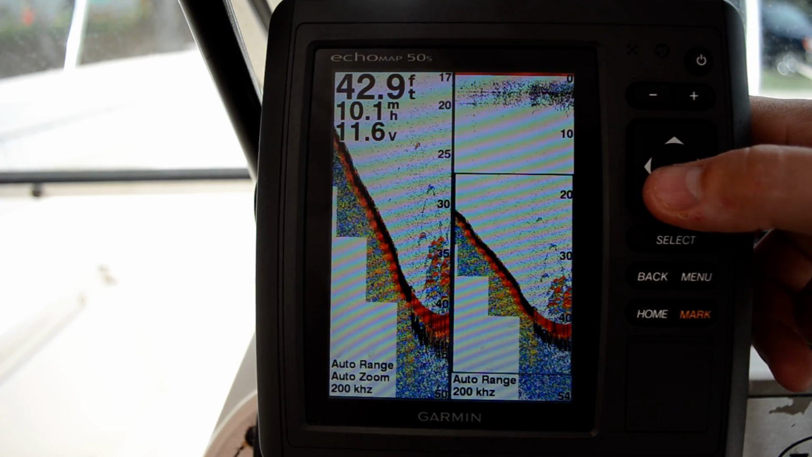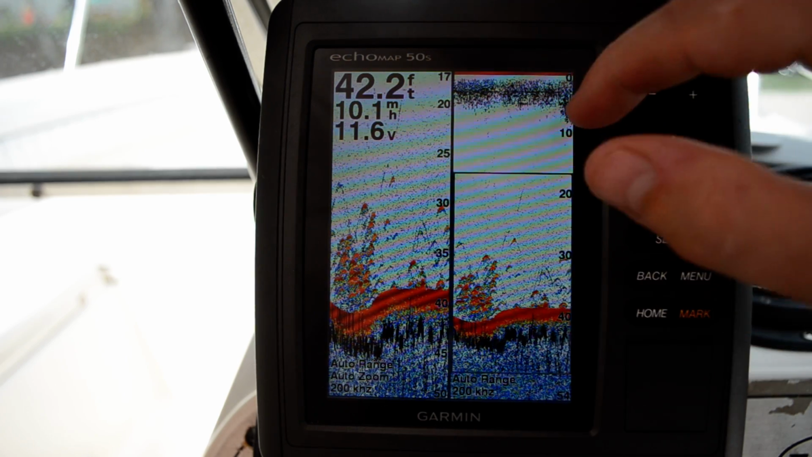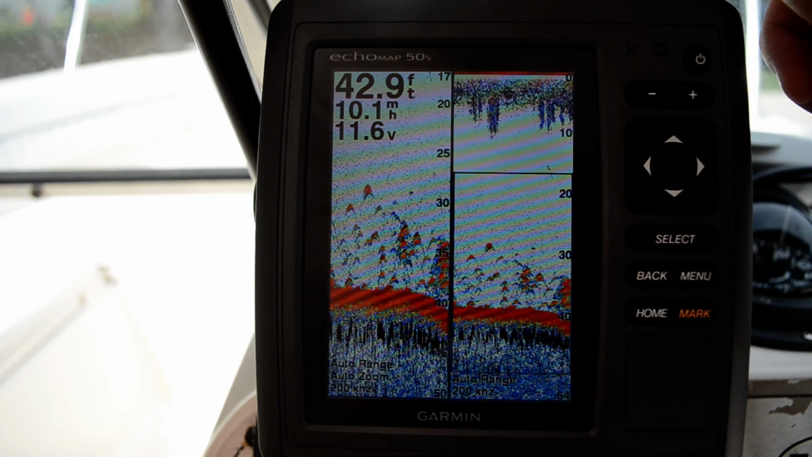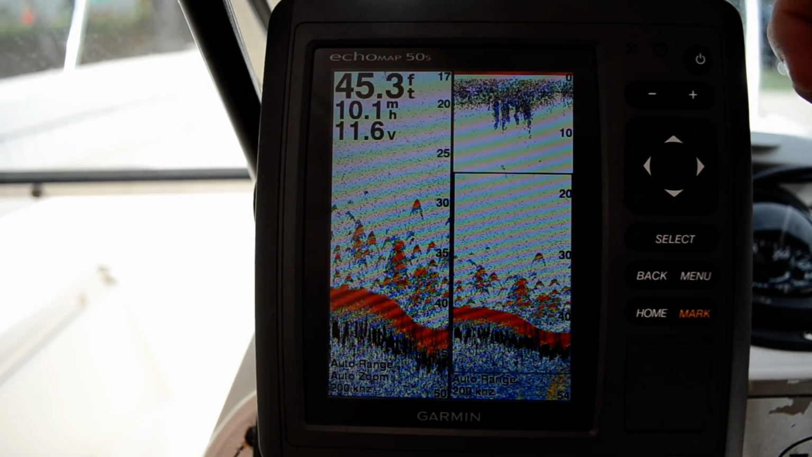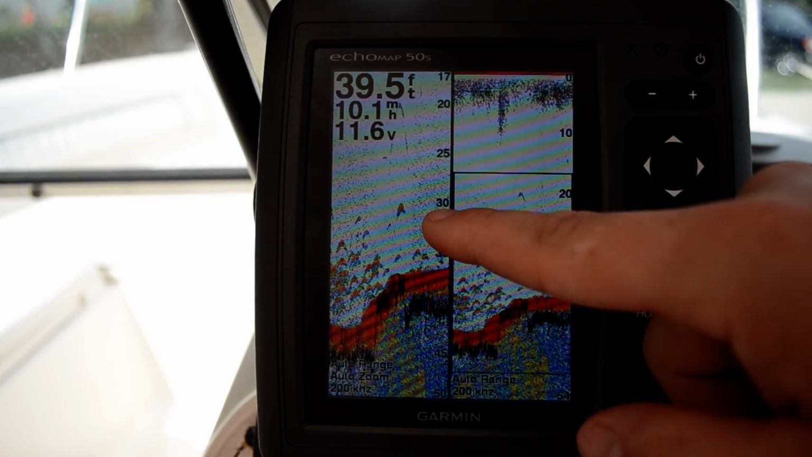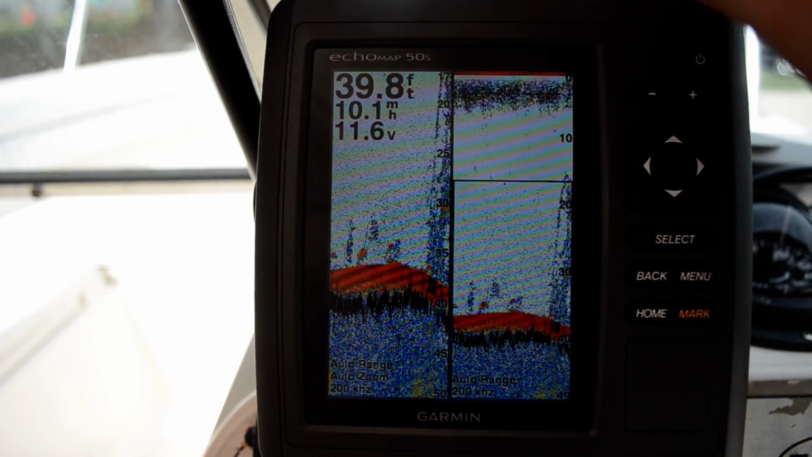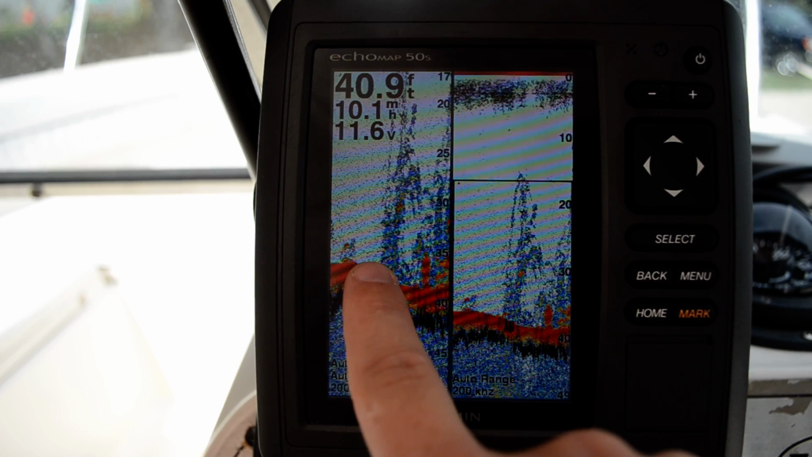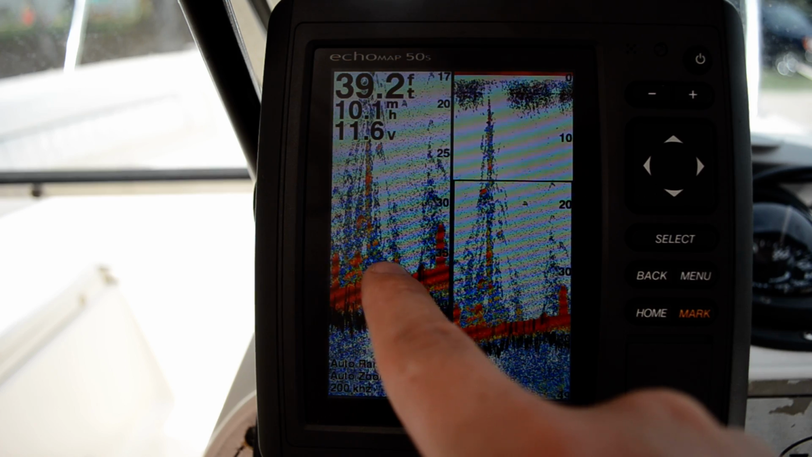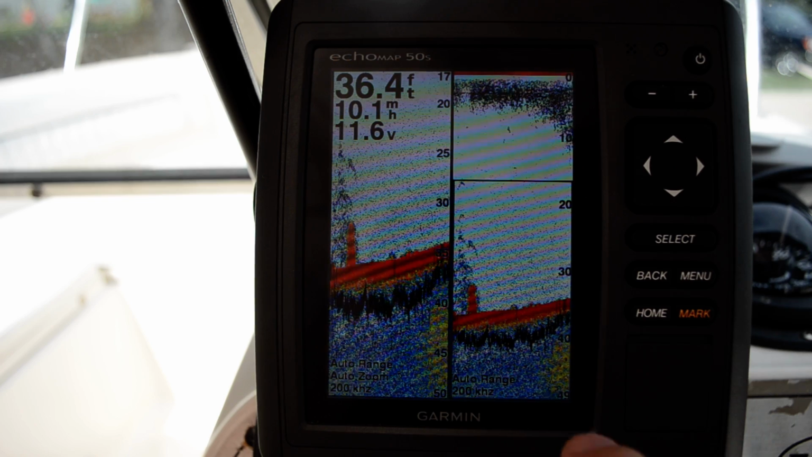What this is showing us here is the total depth. Let's say you're in, say, 100 foot of water and you want to be able to see both the top and the bottom 20 feet or so. It zooms on the bottom 20 feet on this side, and this side does from top to bottom. You can see that the targets are showing up a little bigger over here. It's only 40 foot of water, so if we're a lot deeper, you'd notice it more. But you'd be able to see fish on the bottom easier.